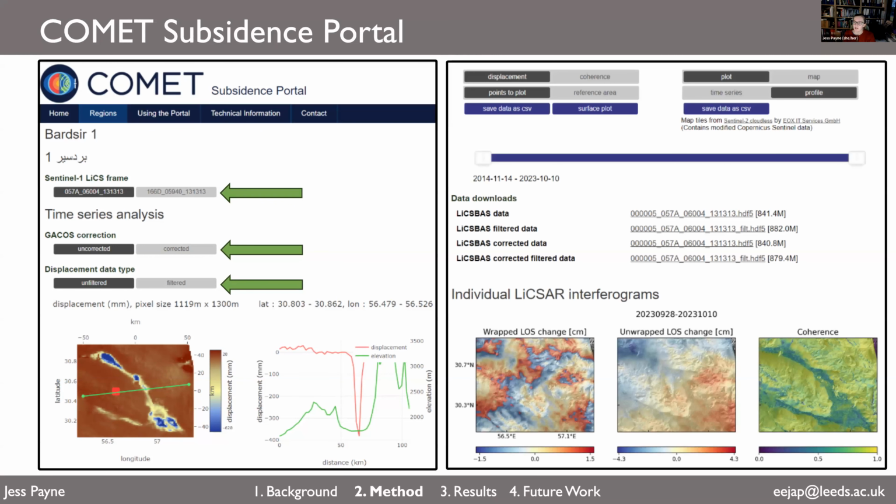If you scroll down in the page, you can then choose some data to download. So you can download all the time series data as CSV files or also as HDF files, and again you can choose which level of filtering or correction you want to apply. As well, you can have a look and download individual interferograms.